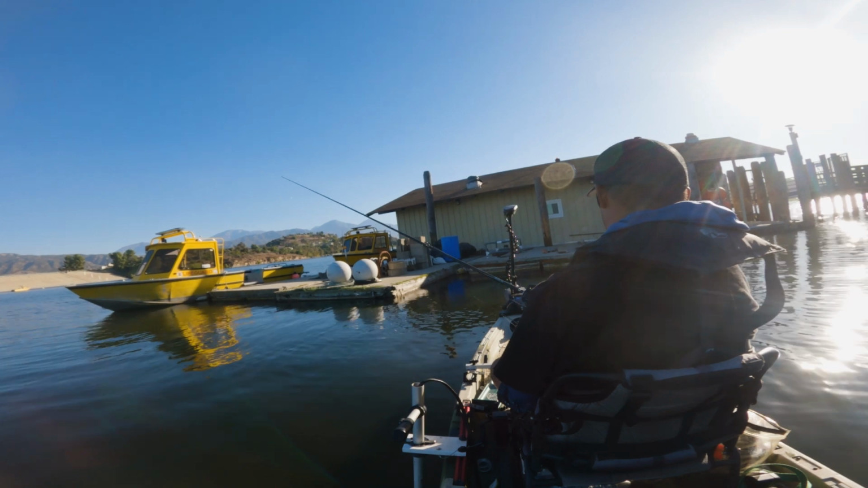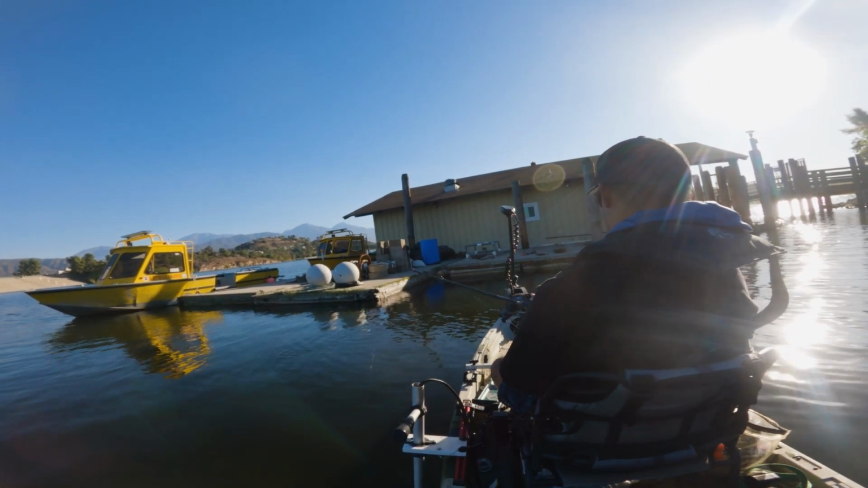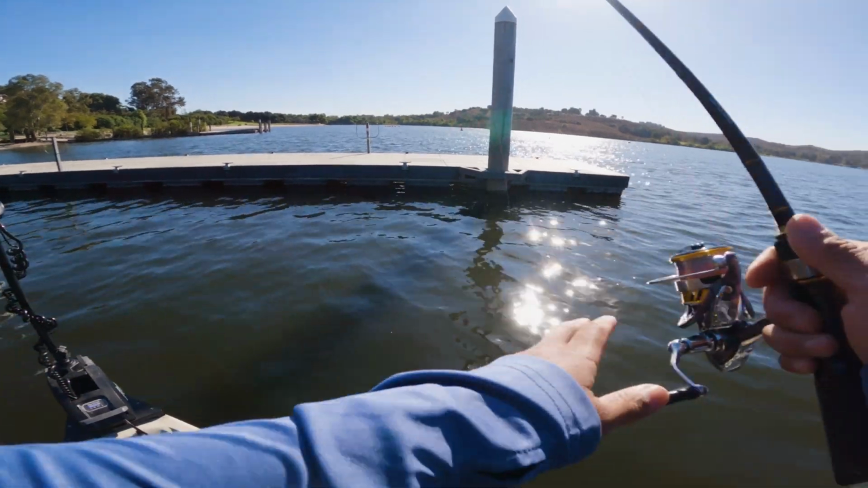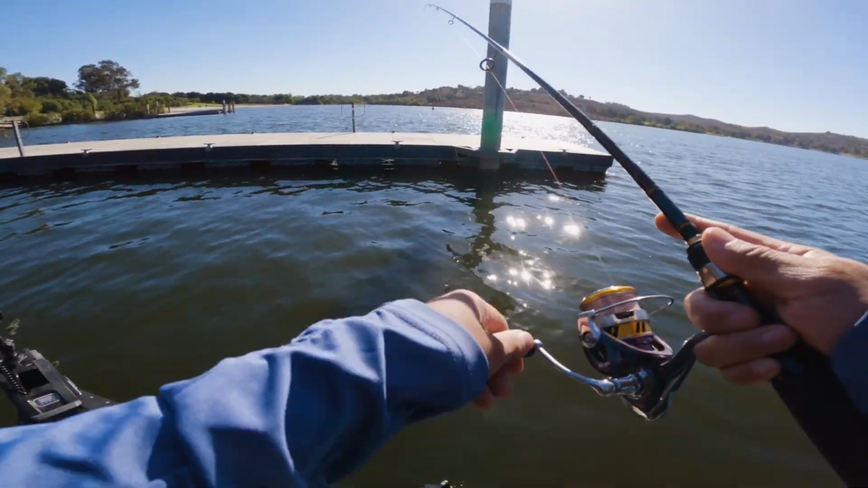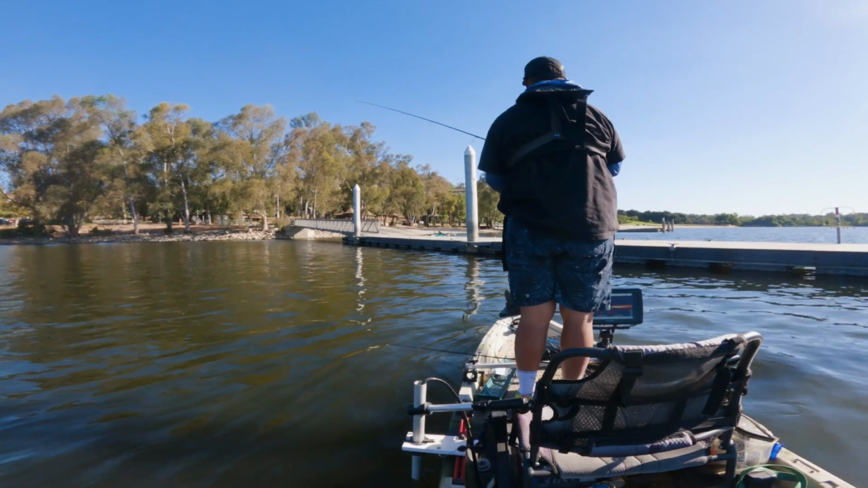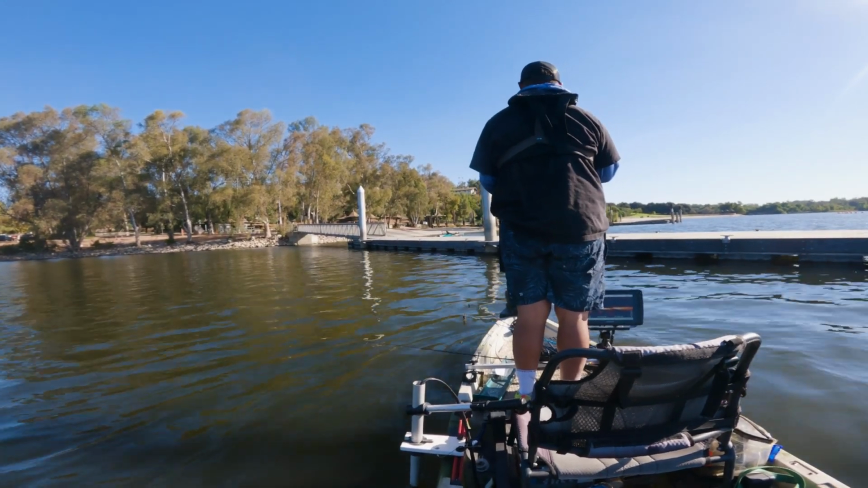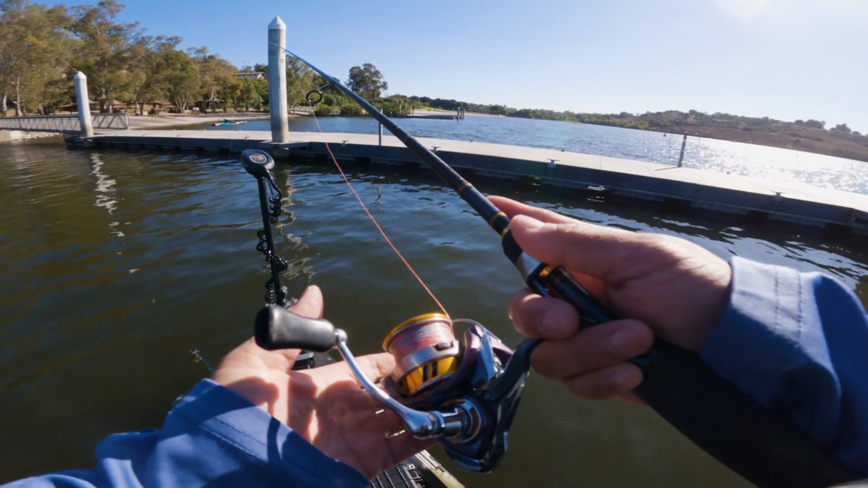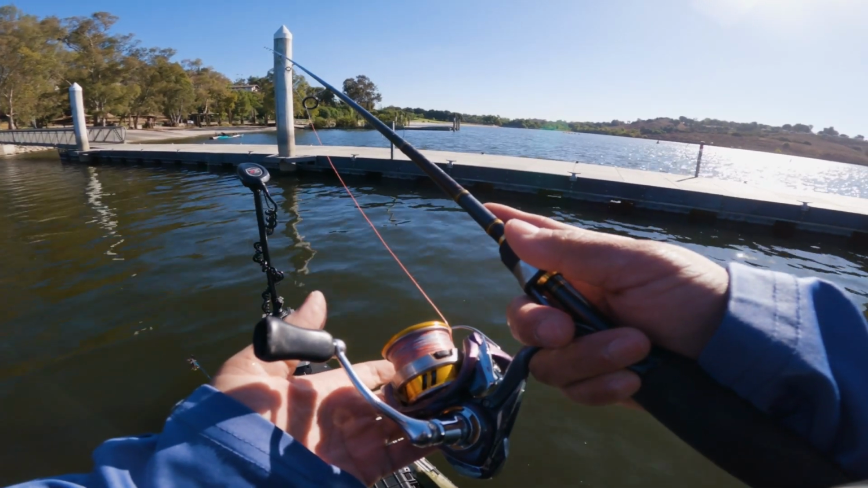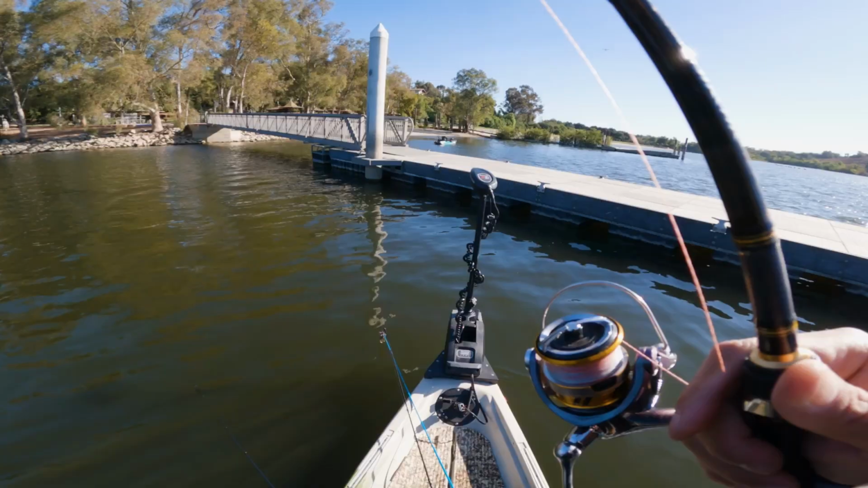I couldn't get those fish to bite, so I left the spot and crossed the lake to a cove where bait tends to gather. In the cove, I wanted to get a quick bite and establish that there are active fish in this cove.